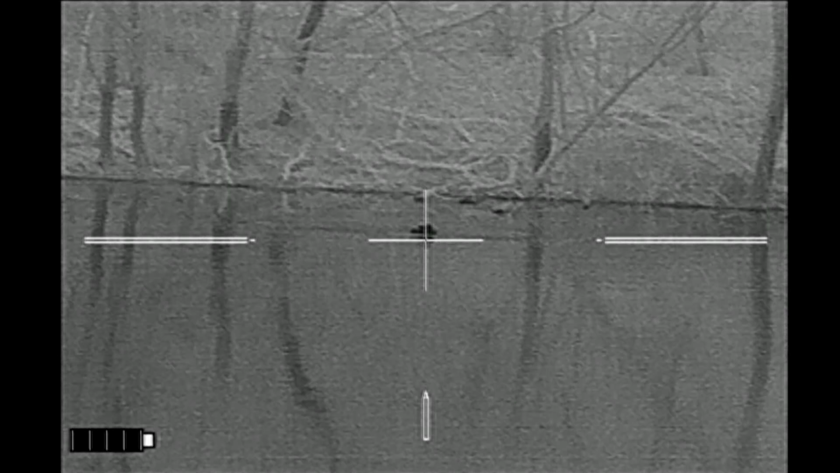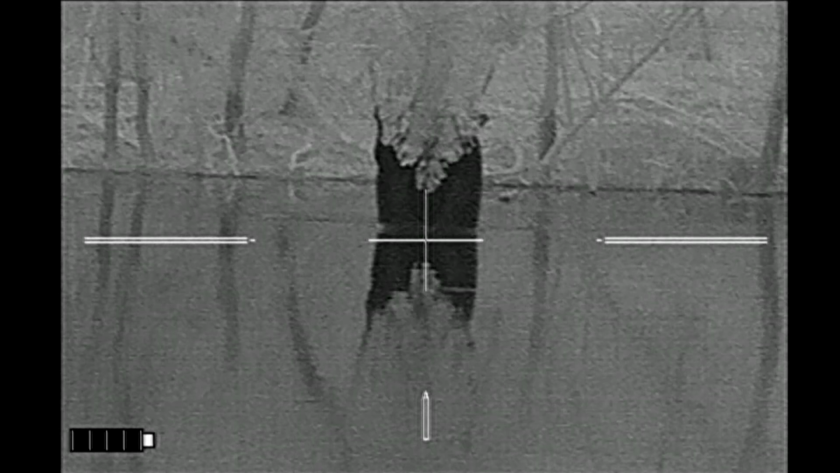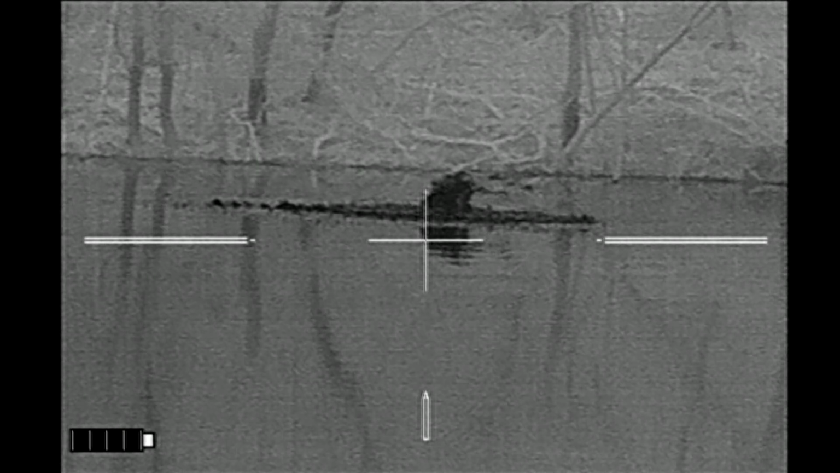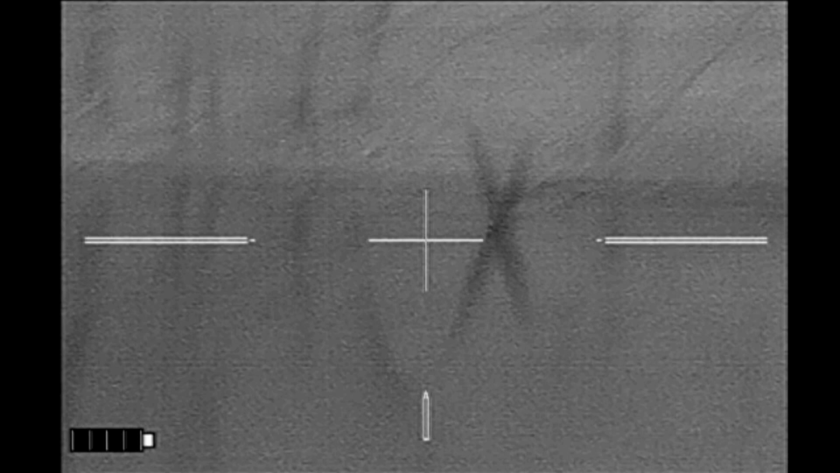This is the view in slow motion. He's at about 65 yards. As near as I can tell, the point of impact would have been right about at waterline. This is going to be the beaver's body right here. This should have been a good shot.